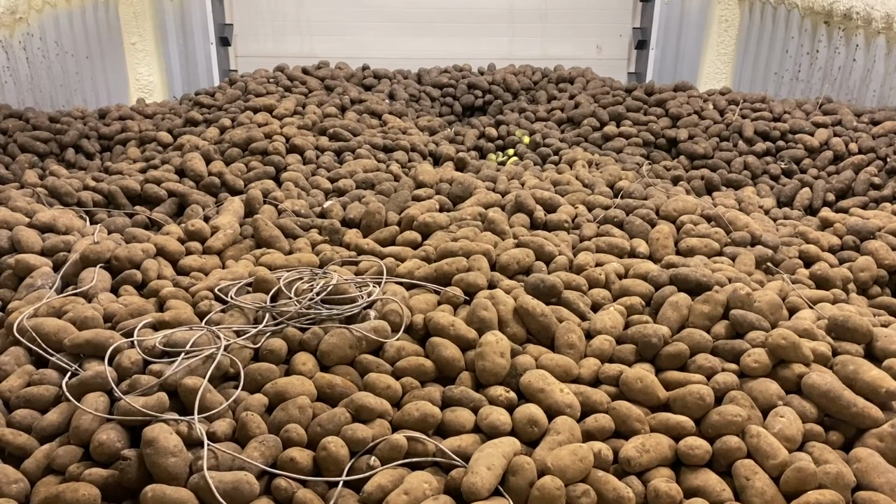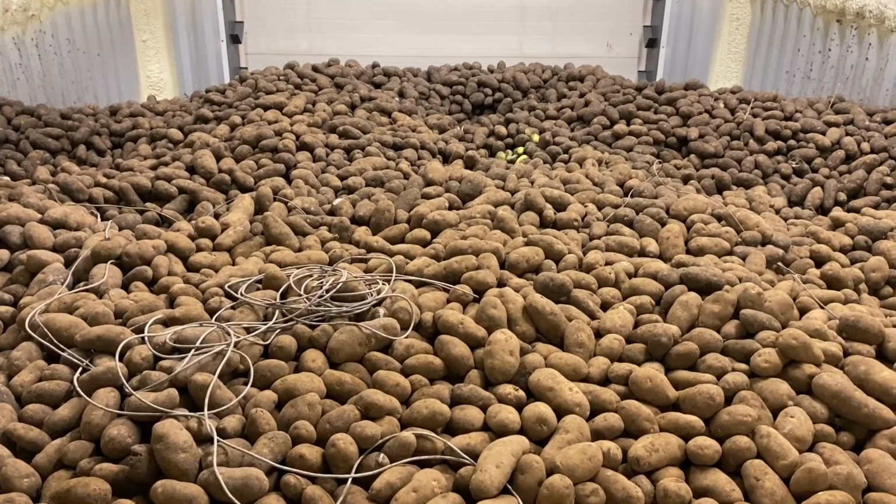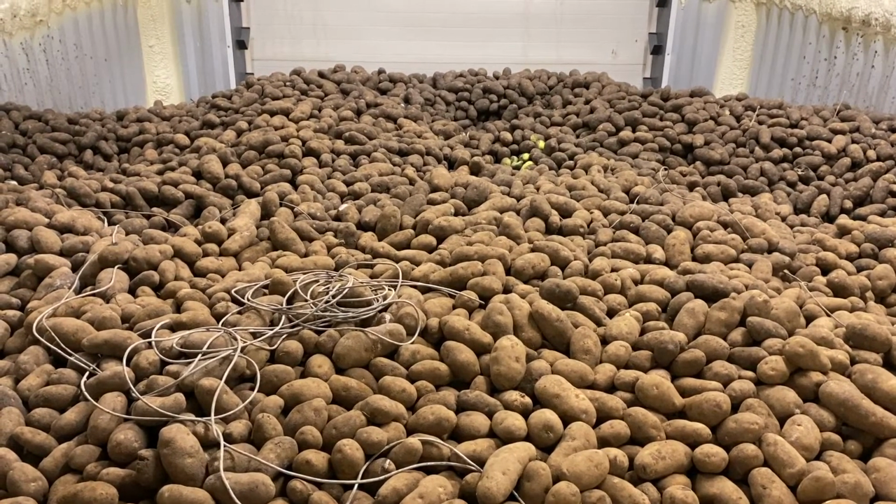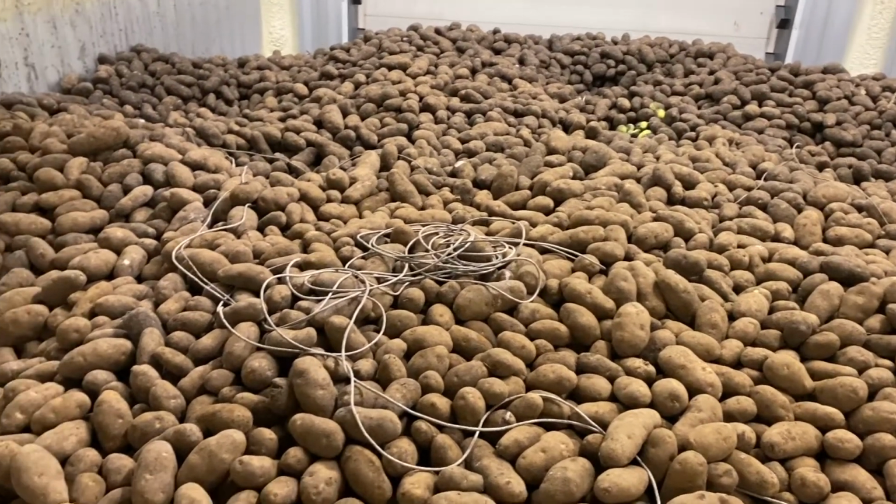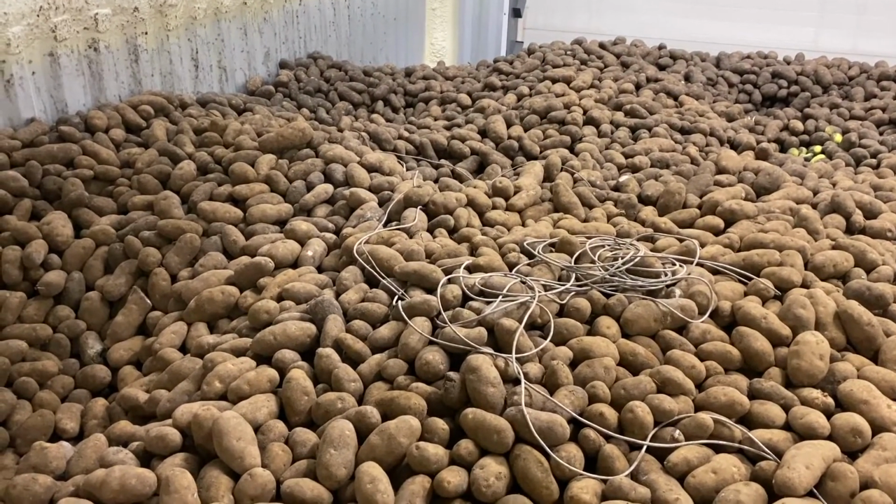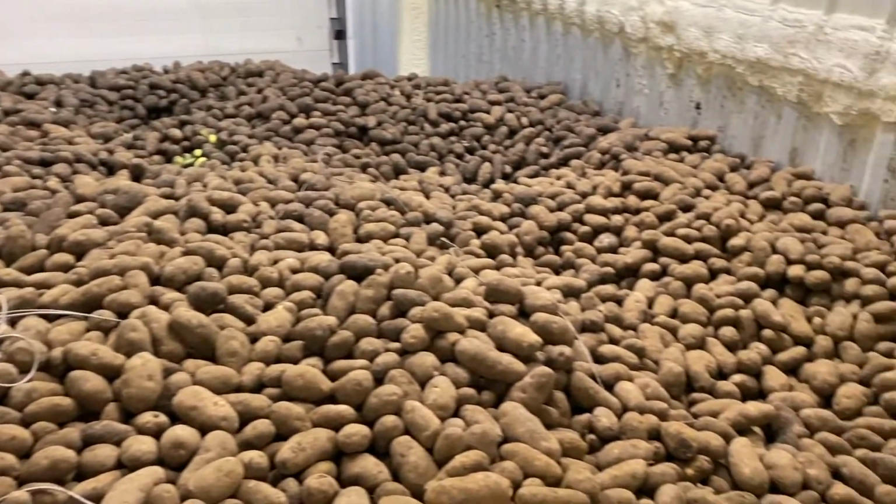The good news is that this whole pile, donated by an industry collaborator, has been kept at a very good level of quality, and I think they will be able to unload this bin pretty soon and ship it to the processing plant to be processed into frozen fries. But for us as researchers, we are not able to get any good results so far.